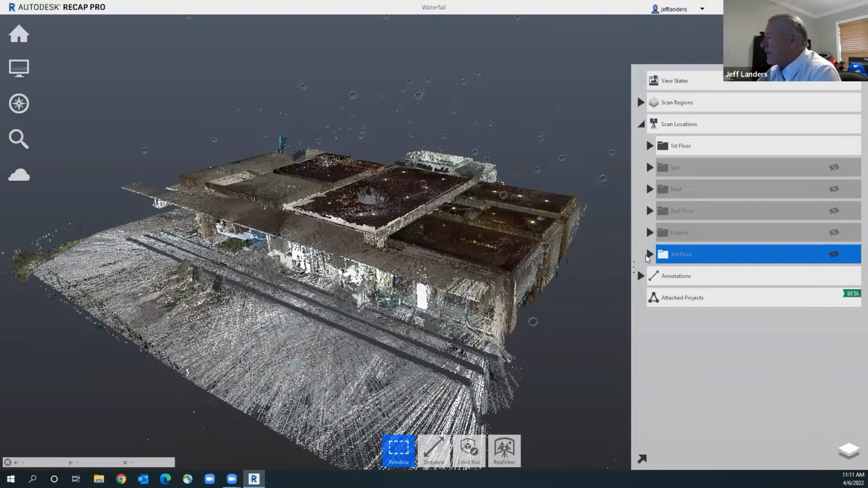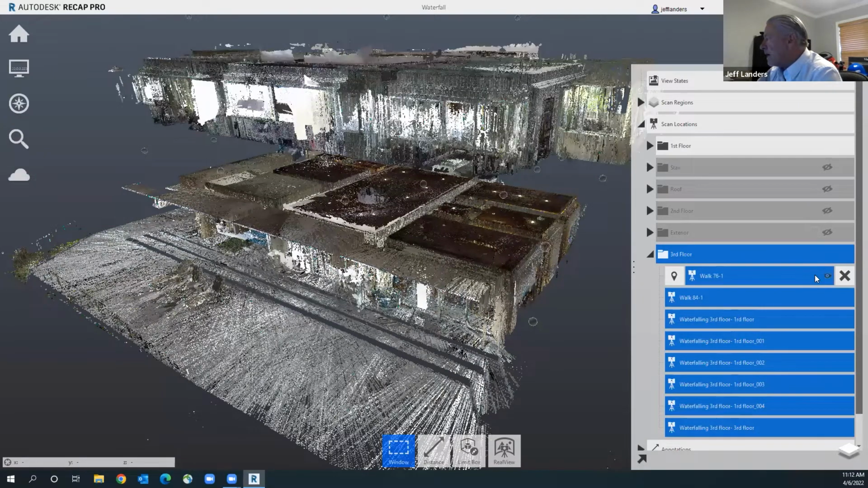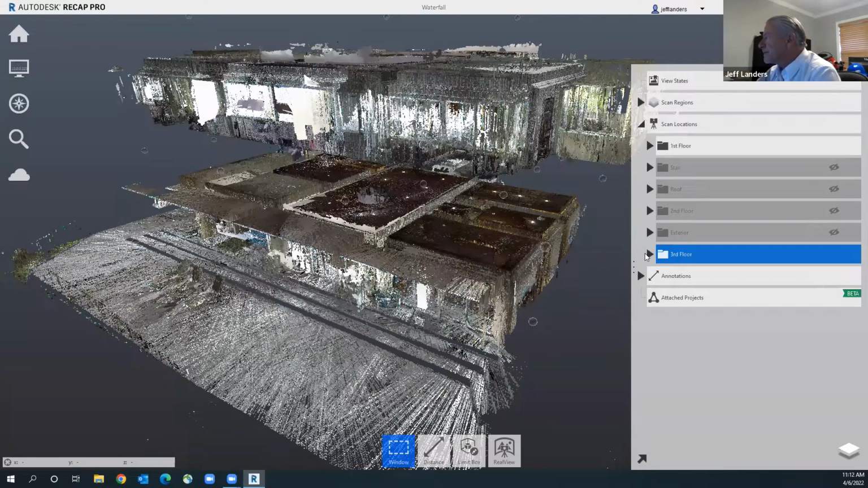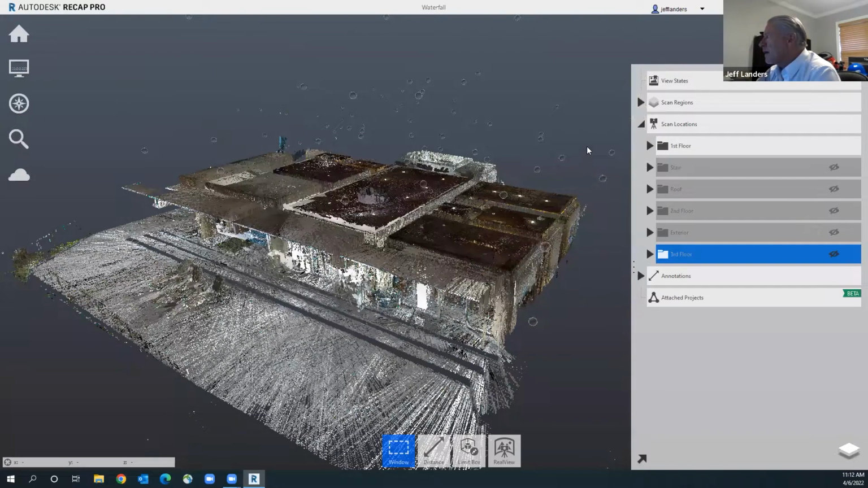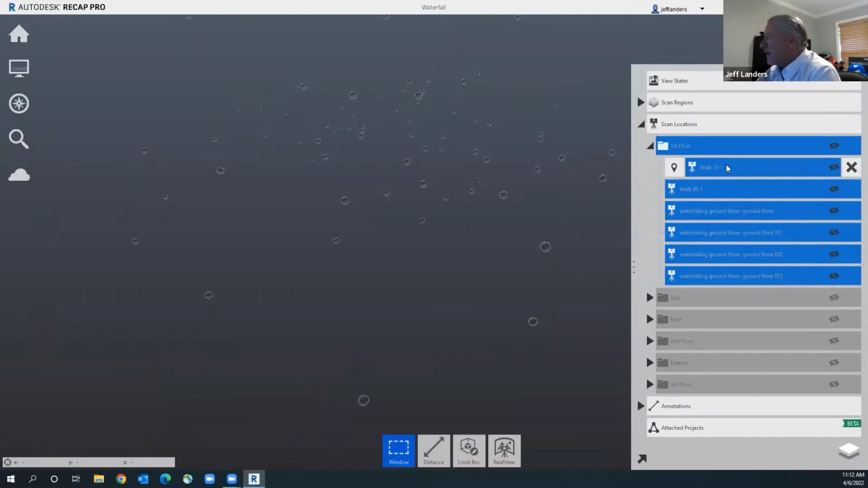To show you the difference in the scans inside of here, the BLK2Go uses these walks, is what they're called. Whereas the BLK 360 does the scan locations. So I'm going to go ahead and turn the whole first floor off before I just, let me go get in the first floor. Sorry about that. Go into the first floor. I'm going to turn everything off and just show you the difference.